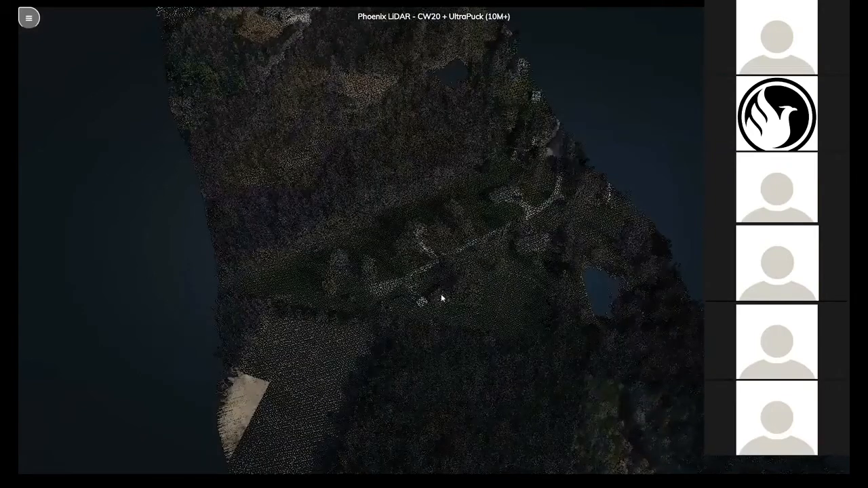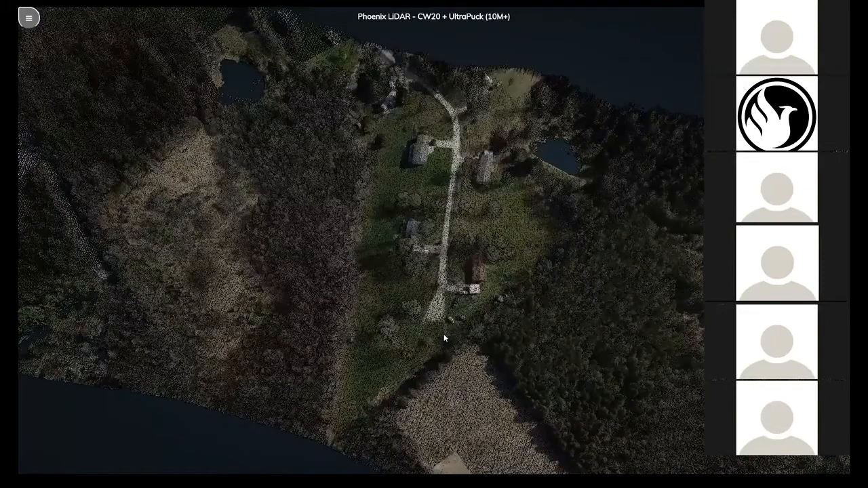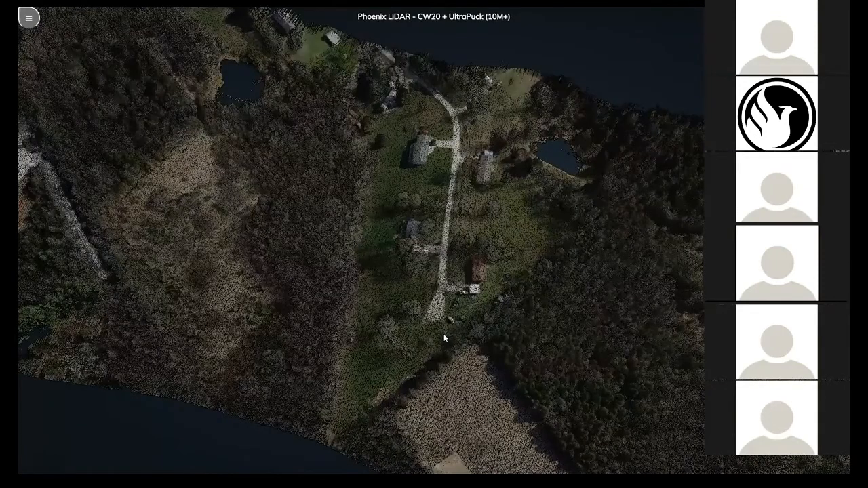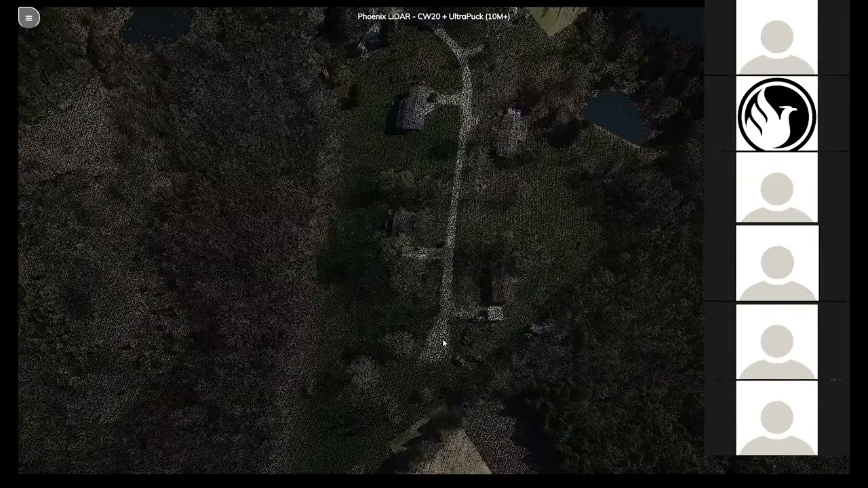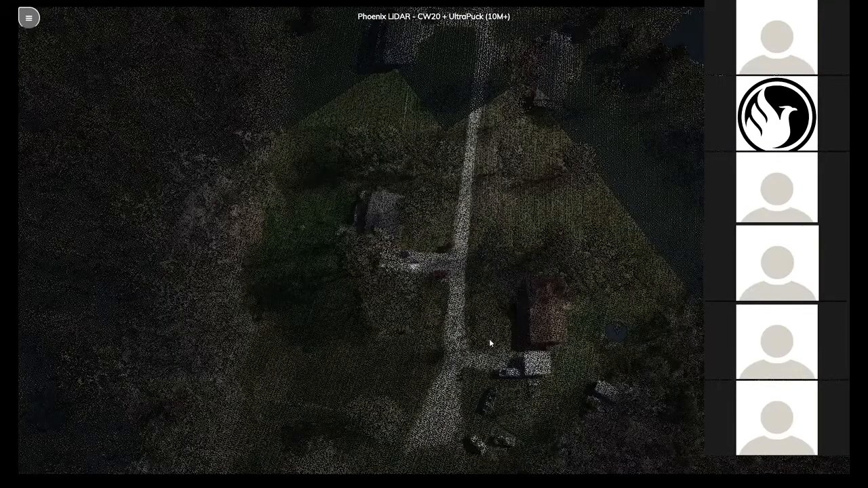This mission was flown at 100 meters AGL, cruising speed of roughly 25 meters per second, so moving along pretty fast. Considering those two parameters of how high we were flying and how quick we were moving, the impressive thing about this data set is just the density of points that reach the surface.